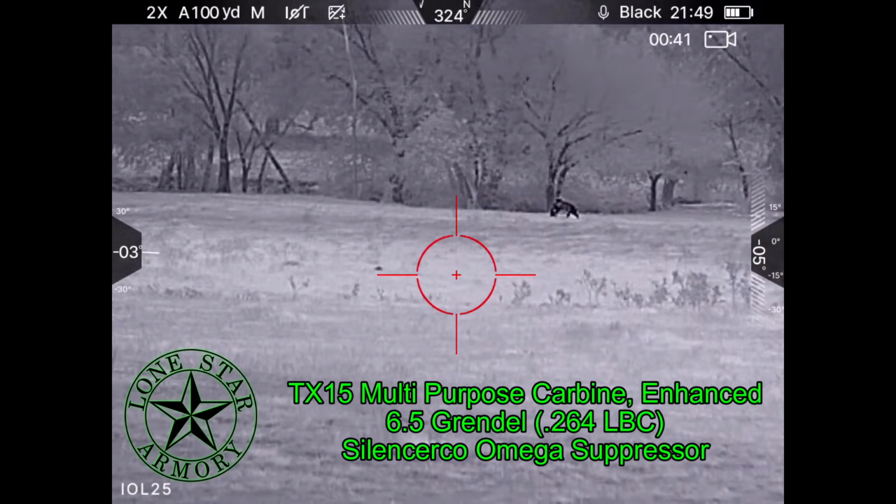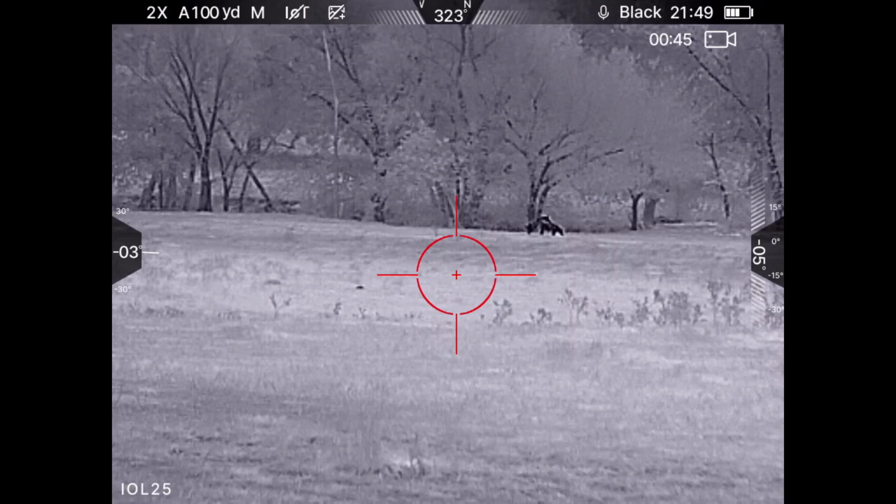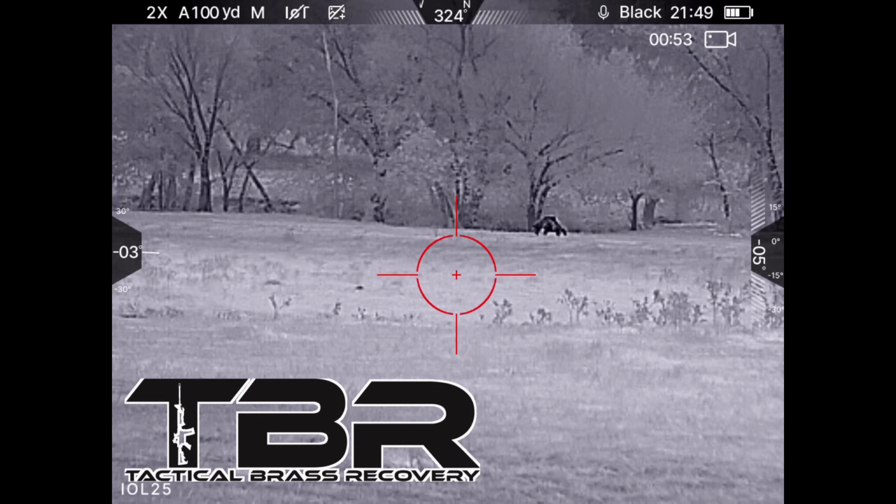I'm going to be hunting with my TX15 multi-purpose carbine enhanced from Lone Star Armory in 6.5 Grendel, and shooting Sierra TNT 90 grain bullets loaded by Duro Tel Armory to Starline brass. Brass catcher by Tactical Brass Recovery.